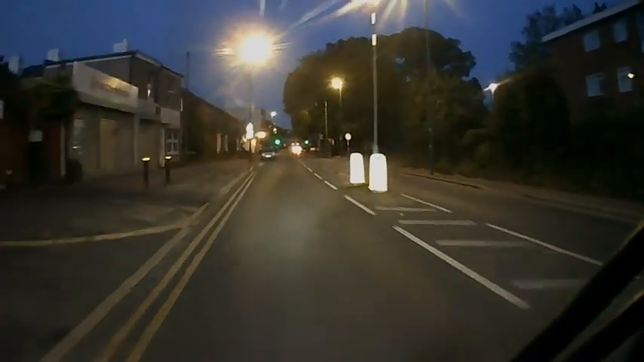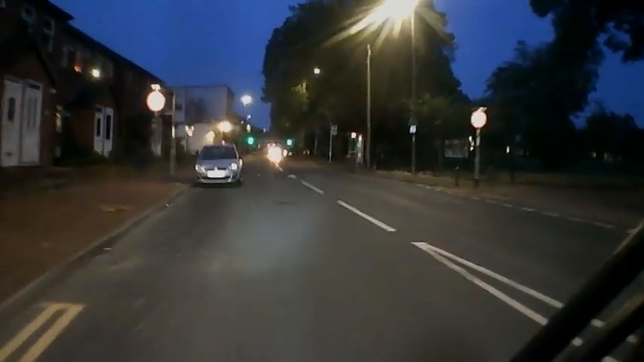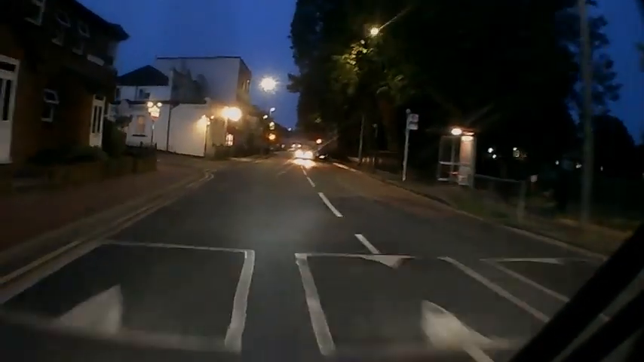The headlight that I changed it to, which you can see is quite powerful, is showing up there in front, no problem. It means I can see potholes well before I reach them, so I've got a chance to avoid them.